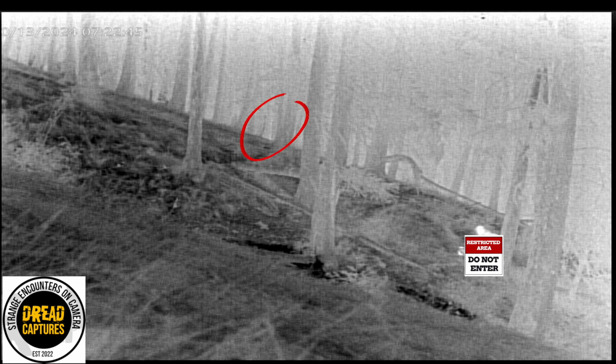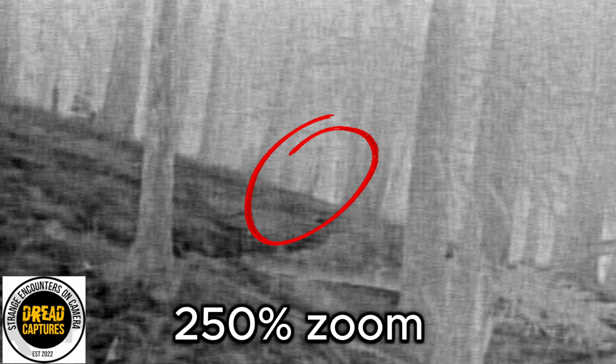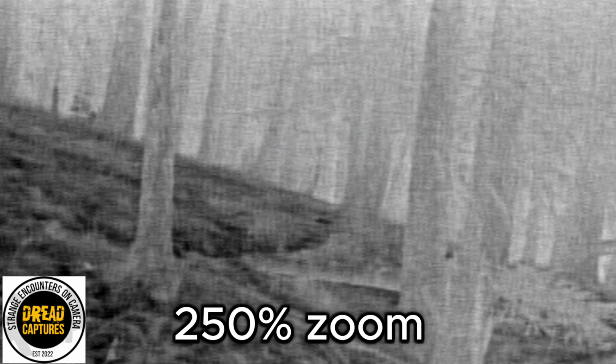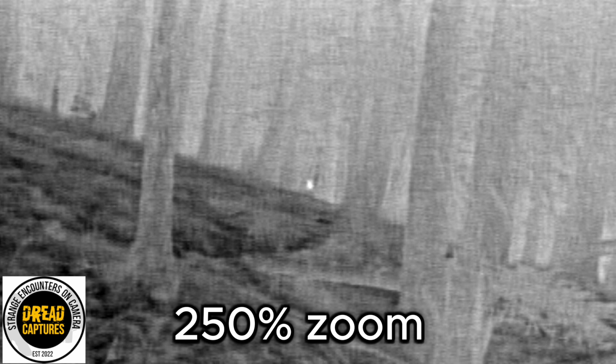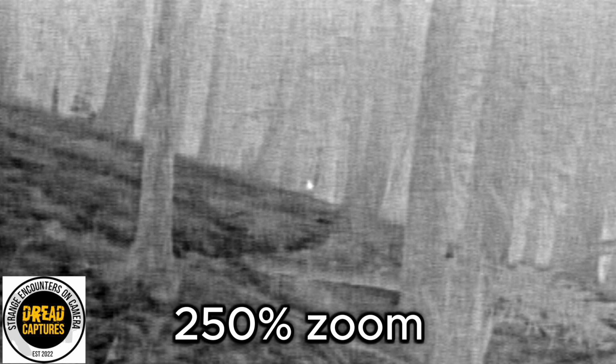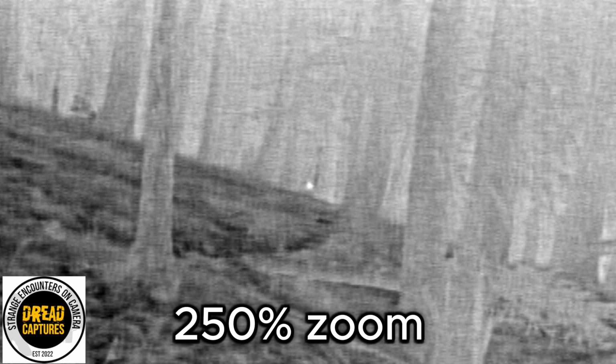But if you look near the top of the screen, there's another heat signature that they claim is a Sasquatch peeking from behind a tree. Classic Sasquatch behavior, they say. Here we have a 250% zoom, and the heat signature is going to peek around the tree, and there it looks like two ears pop up, making it look like a deer, but then the ears go away.